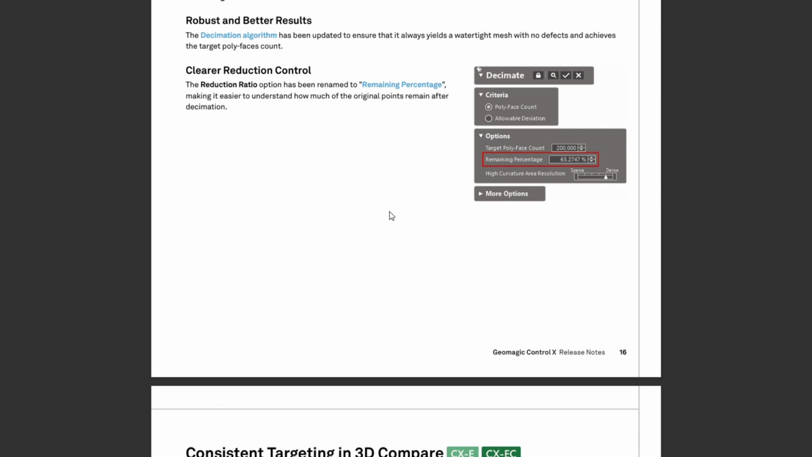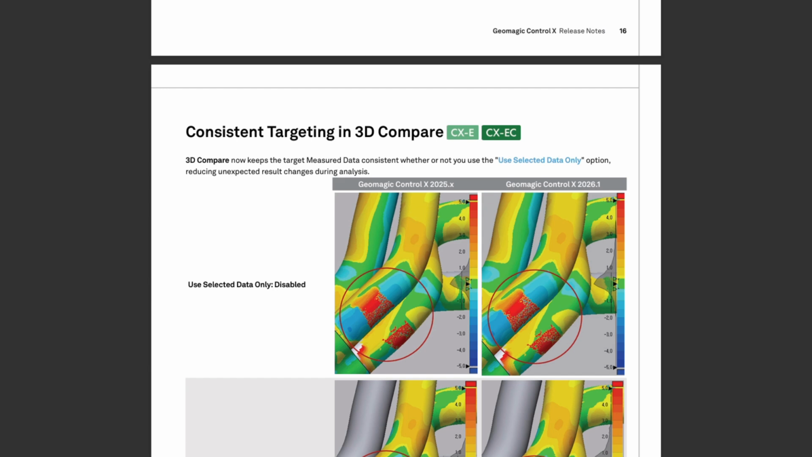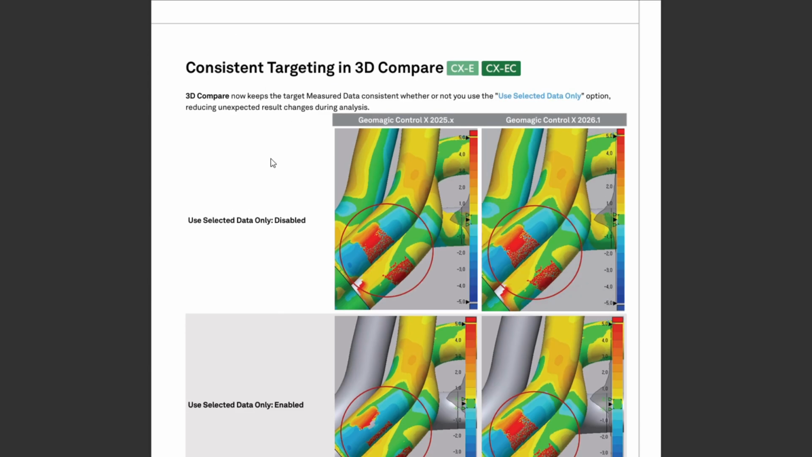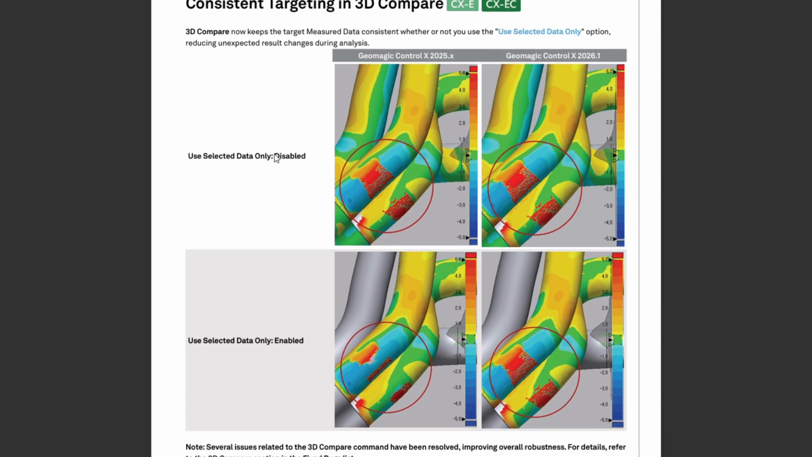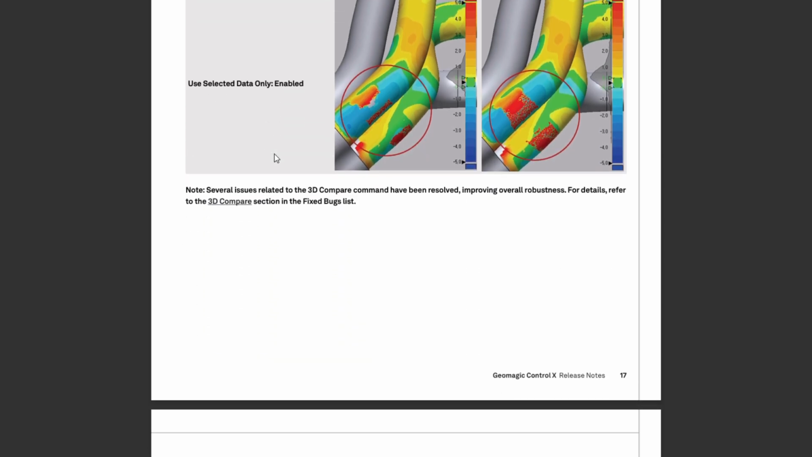We also have a reduction ratio. It's been changed from reduction ratio to remaining percentage. Hopefully that's a little bit clearer, but it's basically just a name change in terms of functionality. We have some improvements to the 3D compare tool, just basically improving the consistency from one side to the other.